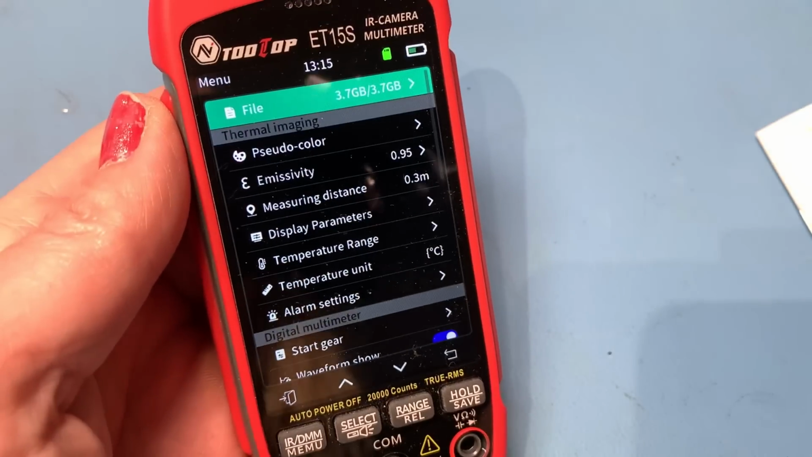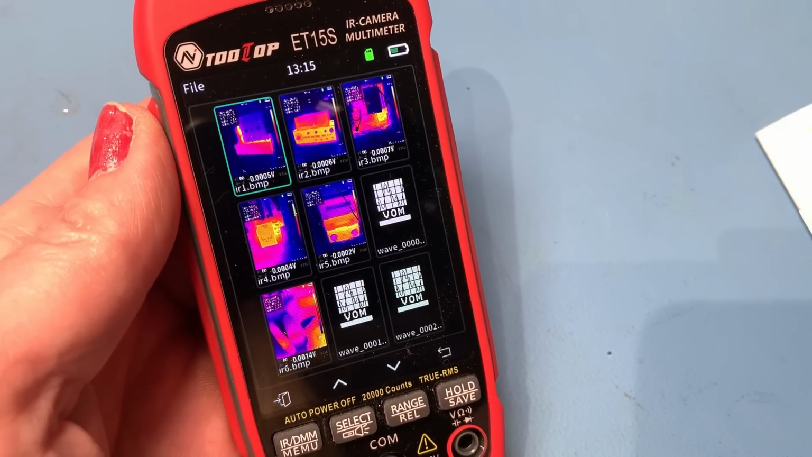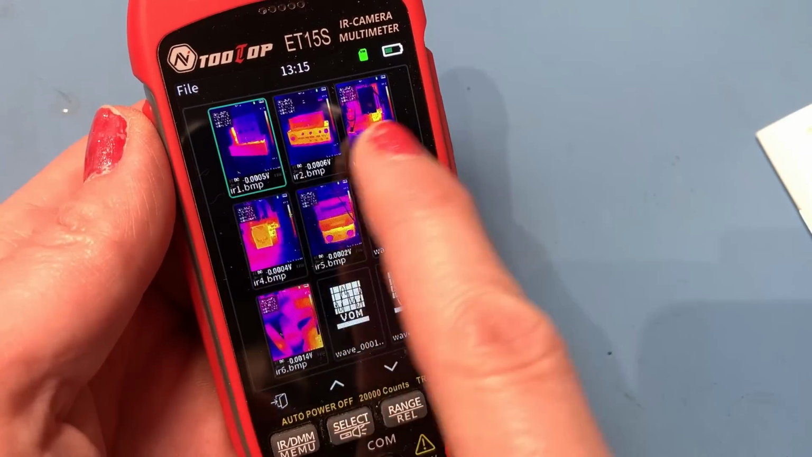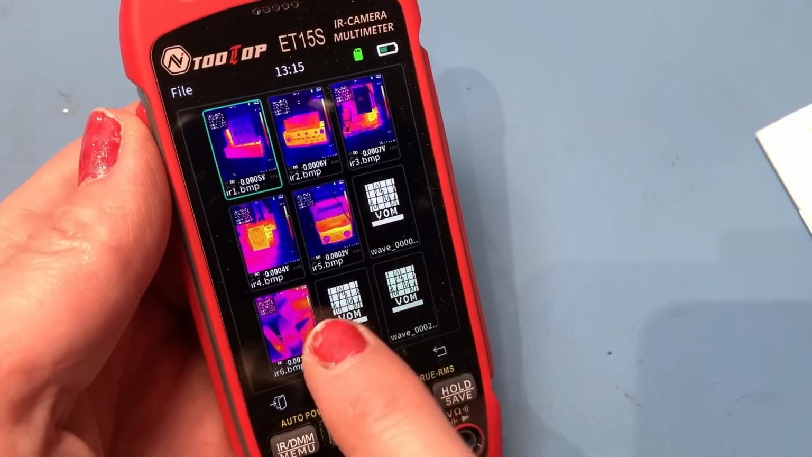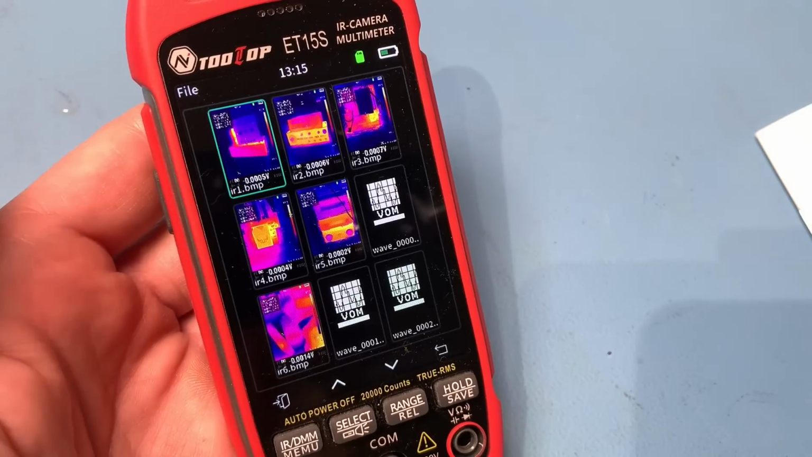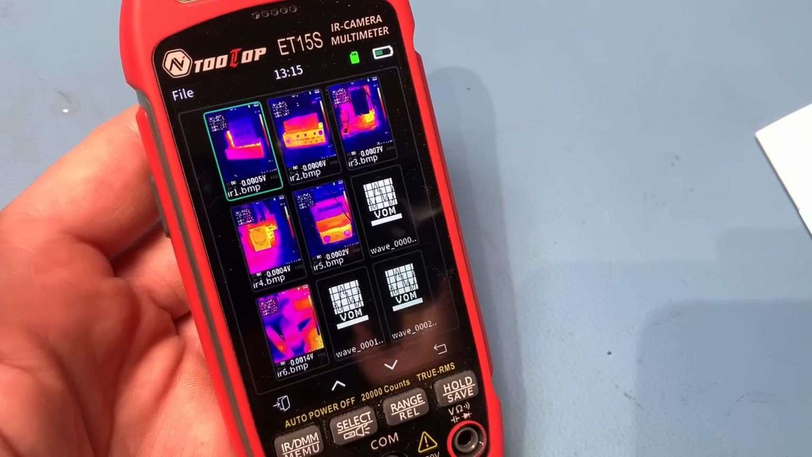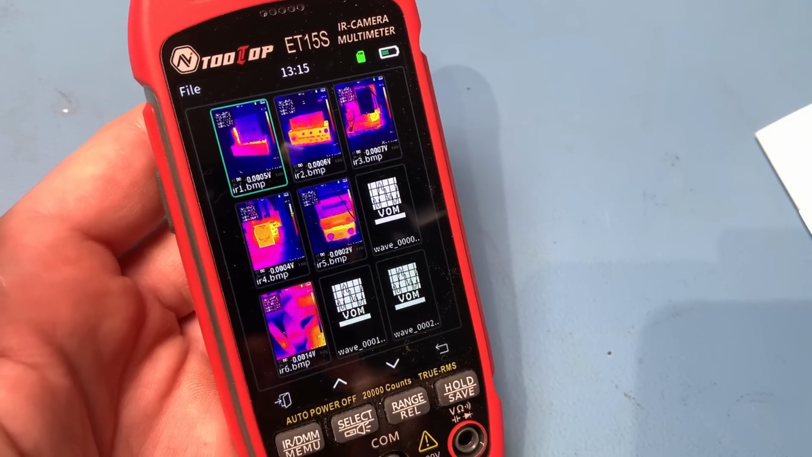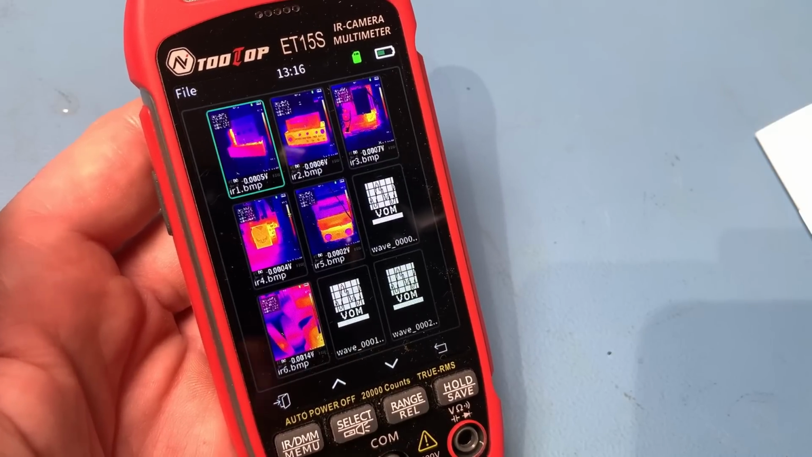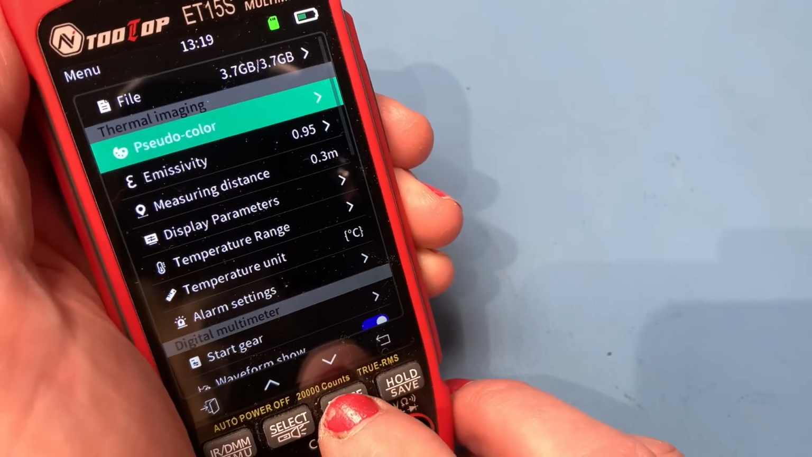So if we want to have a look at that, then we just press this one here, and there you go. There's all the images that we've taken earlier, and these are all the VOM files. So these are the waveforms and measurements that we've recorded from the multimeter. Now we'll take a look at those in a moment, because there's a way you can open those on your PC and make a graph. Okay, you can change your color palette there, which we looked at earlier.